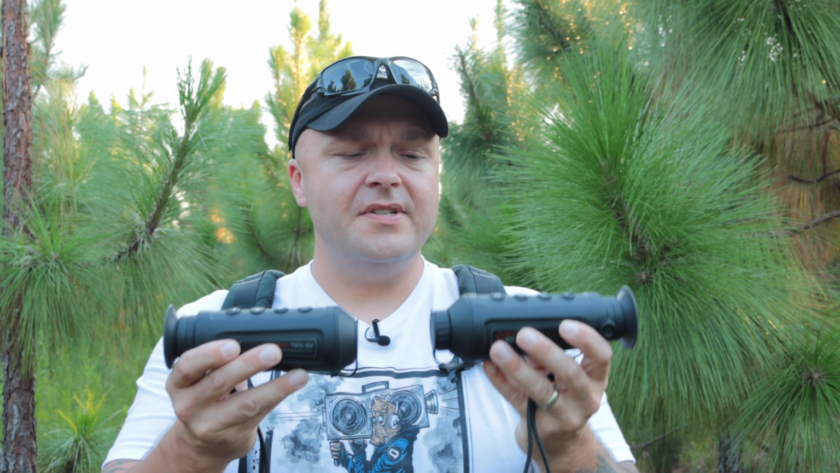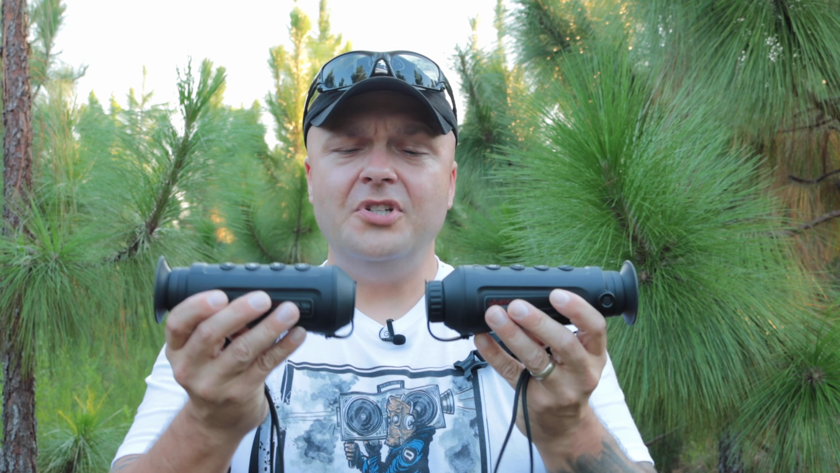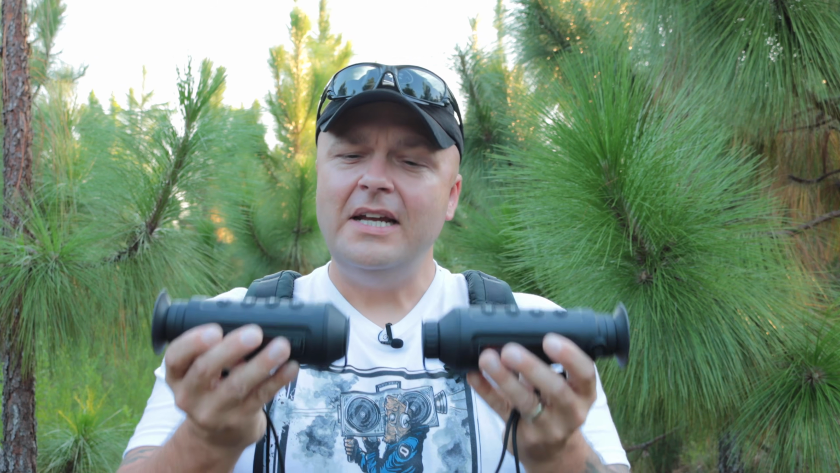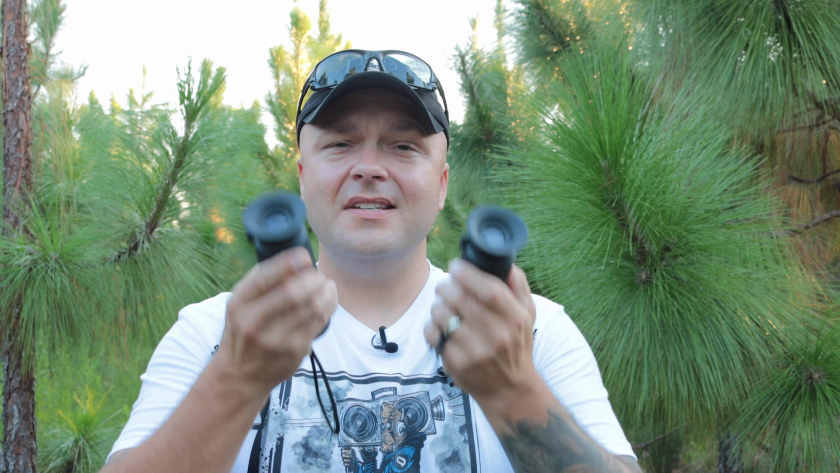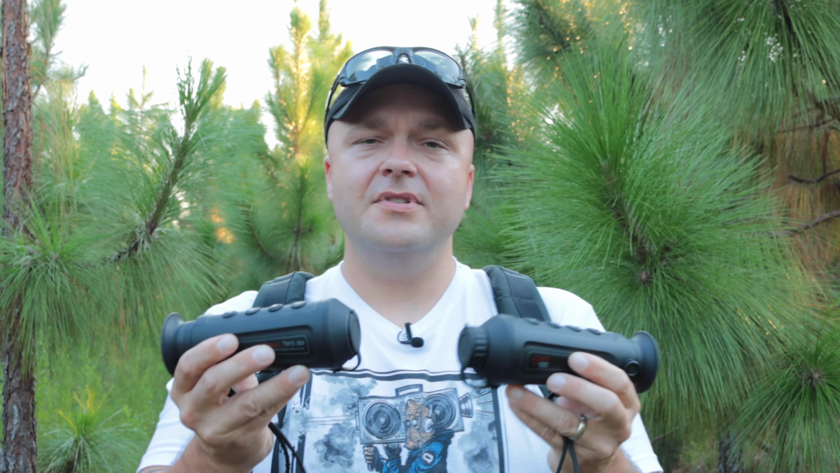So what do you get with these? Out of a pretty fair price, and I'll put the price on the screen, MSRP and what you can get them for now at Foxhole. What you get with these is the exact same scanner, kinda. It's the same body, it's the same eyepiece, it's the exact same button layout, same menu. The main difference is just the lens and the optical magnification, or the base magnification.